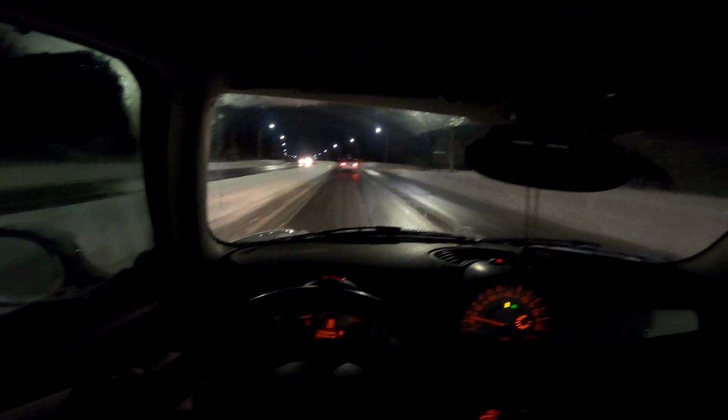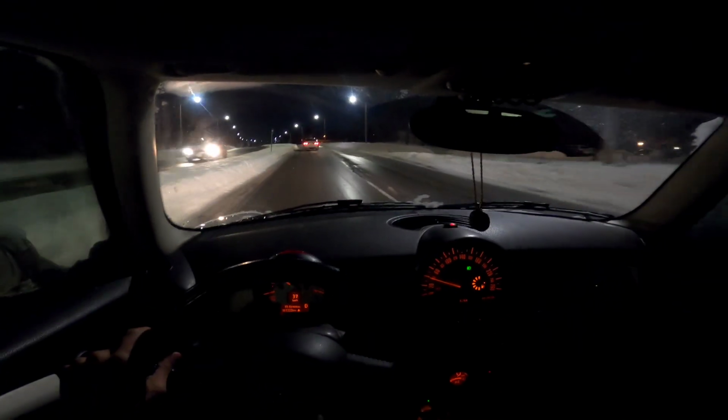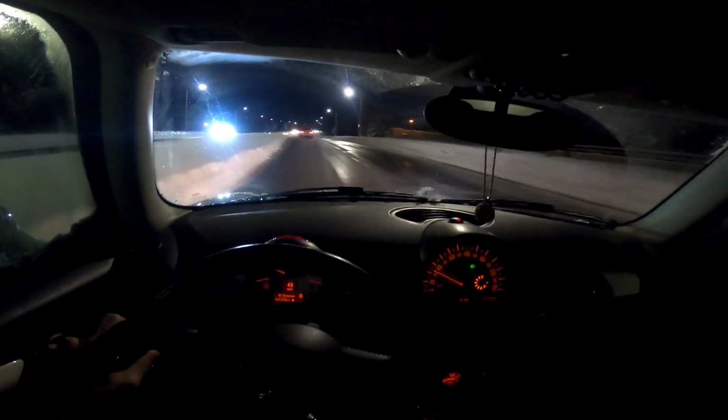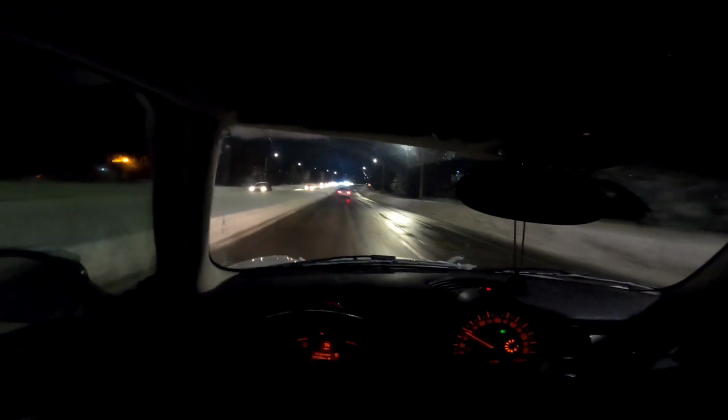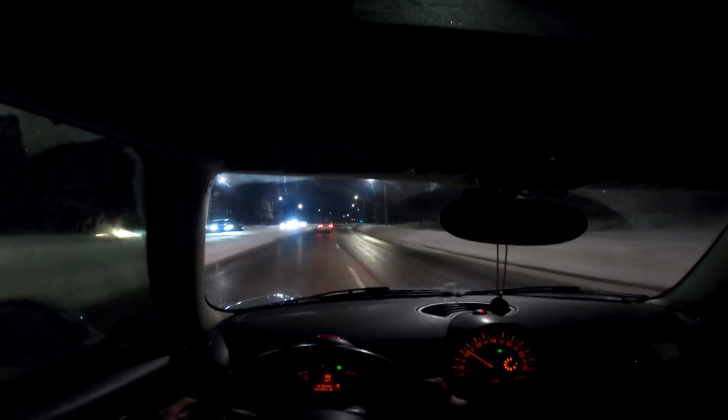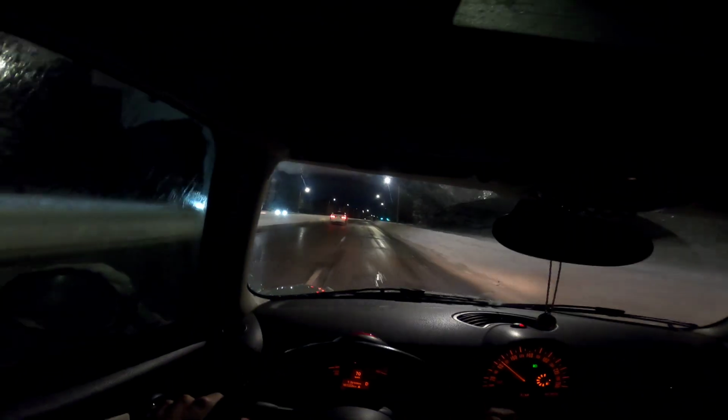I'll put traction control back on, but the roads are mostly clear. Still gonna take my time, you know, safety first. Do always want to have that in mind. Safety for the public, safety for the roads, safety for yourself, you know, honestly.